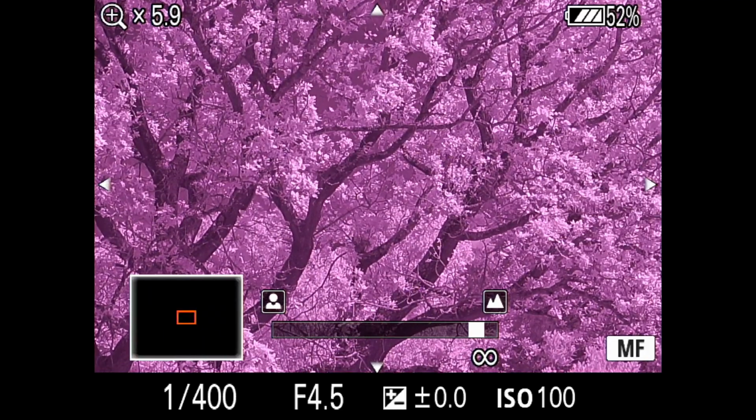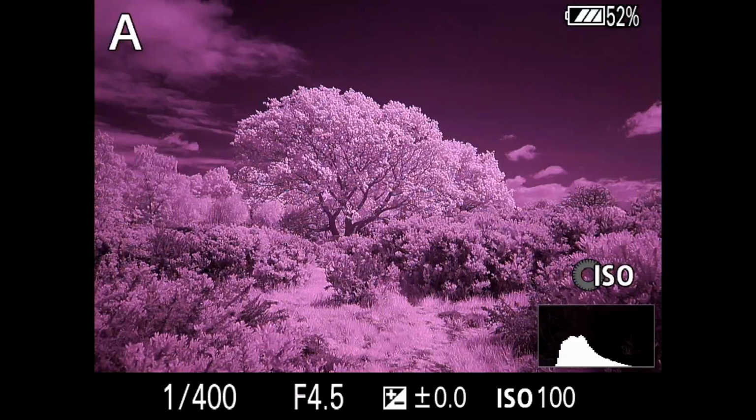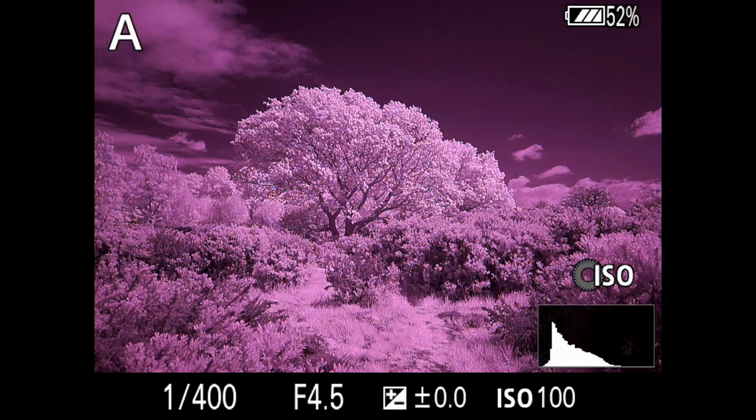So as before, just check where we're focusing. And obviously you can see that this is a slightly wider shot because I'm using the 28mm. But anyway, that's three shots of this nice tree with all the filters. So let's go and find a different location.